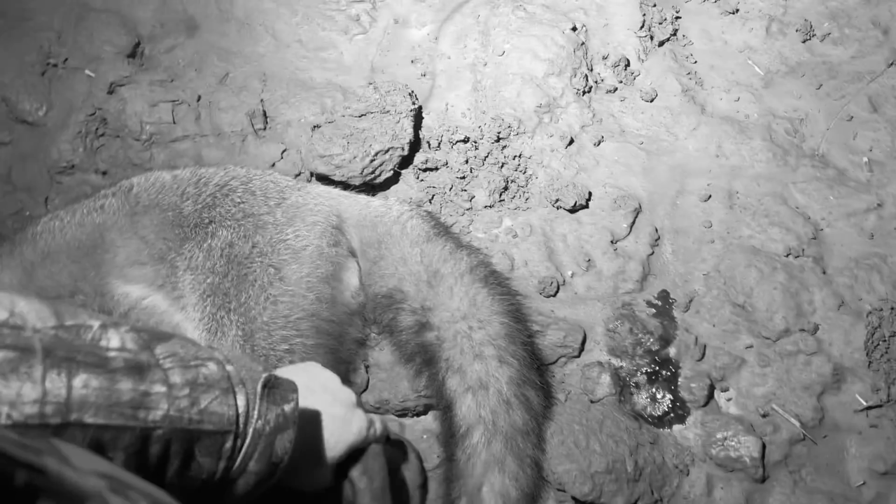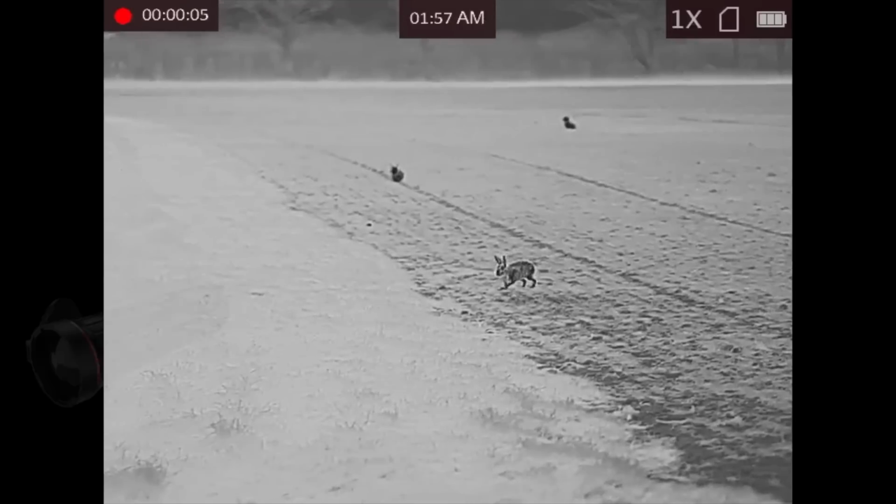Bit of shot placement on that one. He came from off the road right over there. The size of him compared to her. Got black leg. Yeah, bruiser, isn't he? A great result there on stand 1.